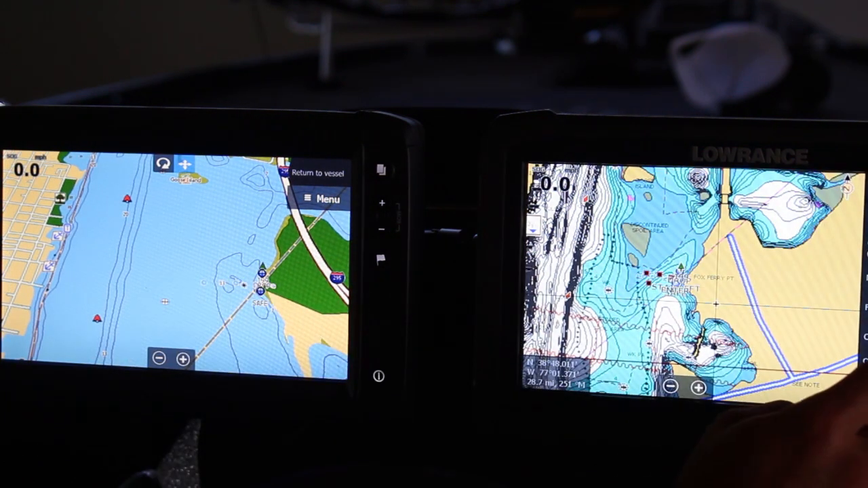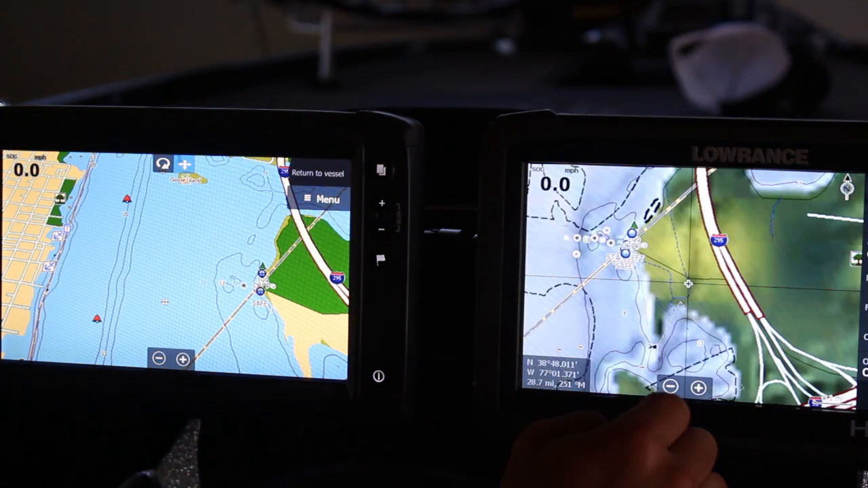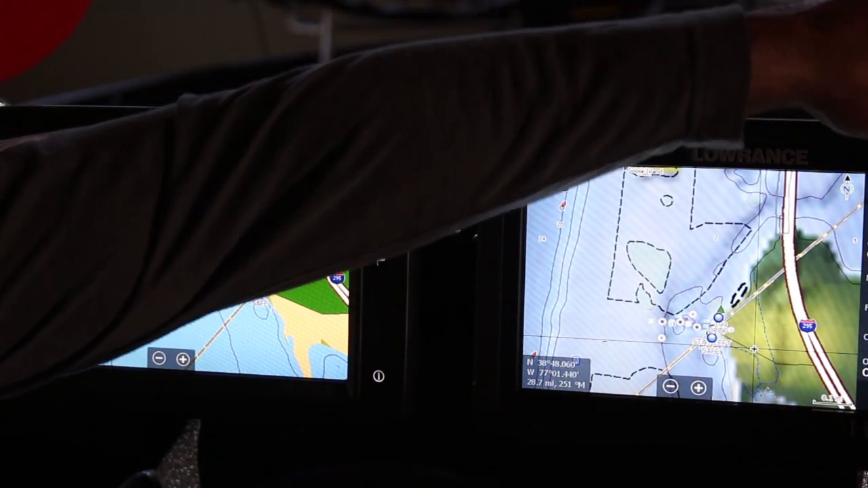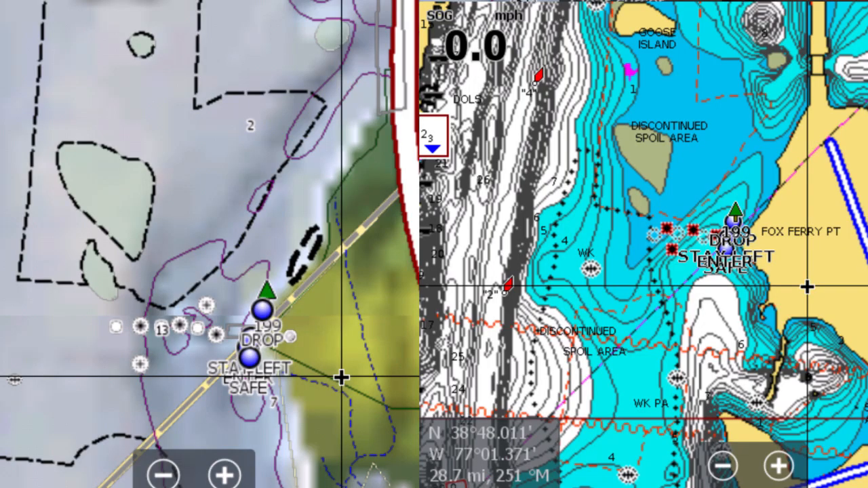Again, if I were to switch back, chart options, chart source, Lowrance, as that comes up, it's just not as clear how much of a hazard area that is right there. And so you would want to be very careful.